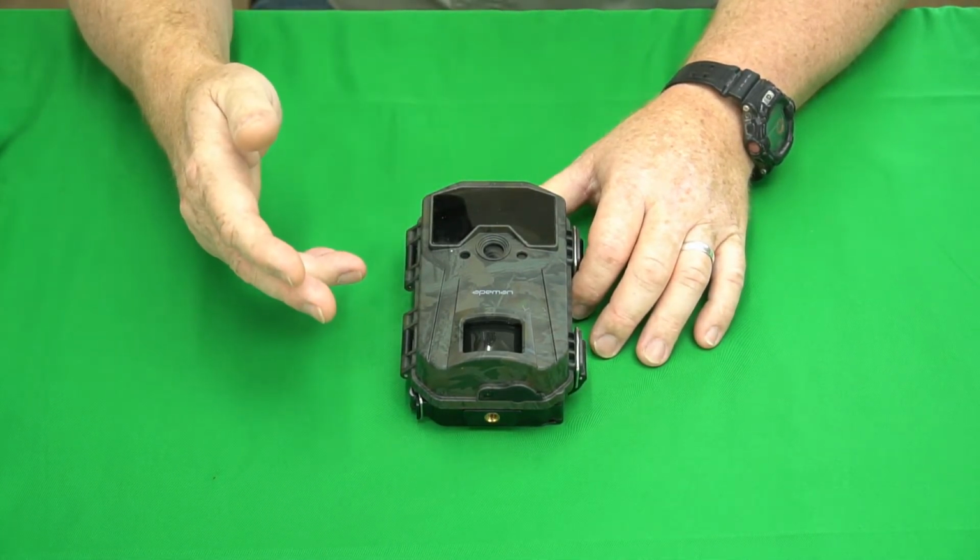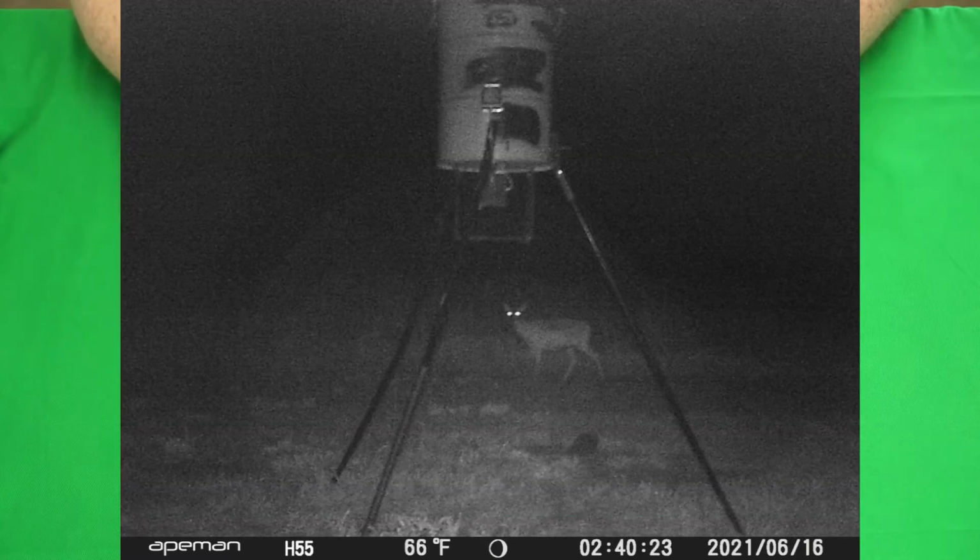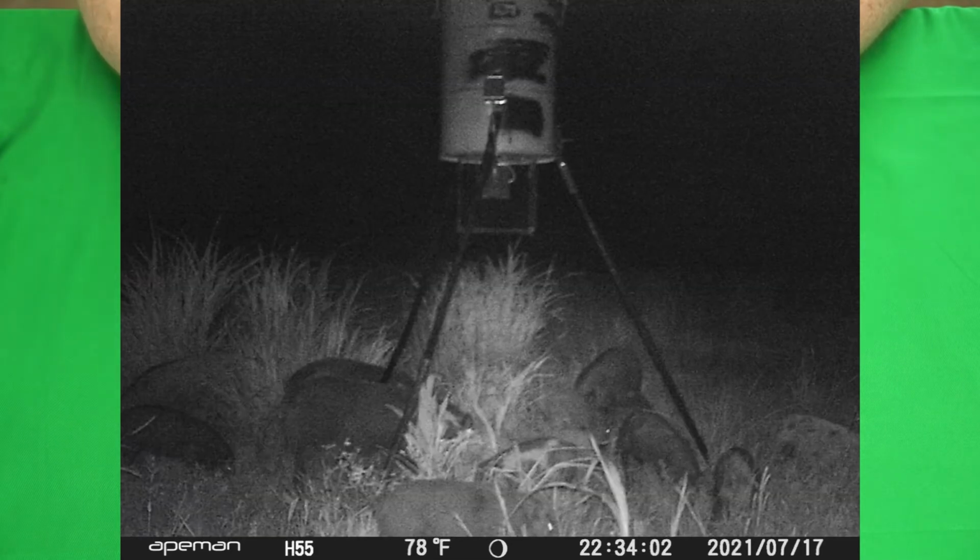Let's do some nighttime images here. Here's some deer underneath the feeder. This one is in the back, about 60 feet from the camera. Okay, now here's some pigs underneath the feeder.